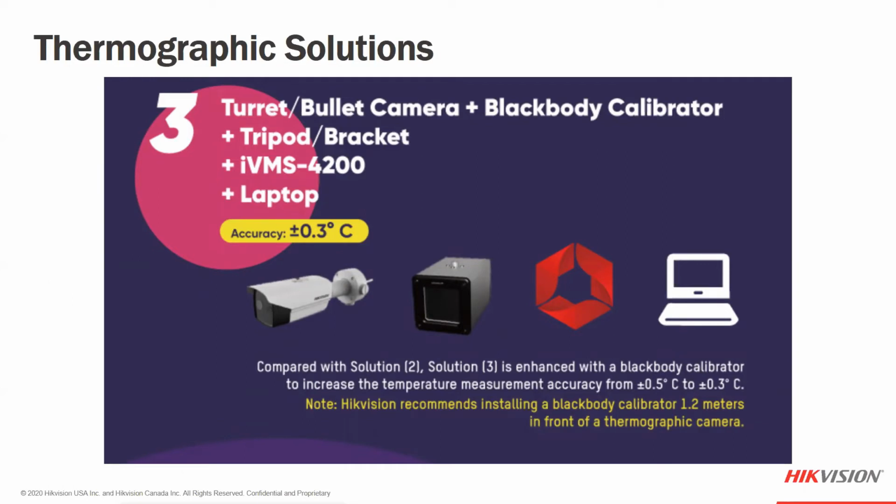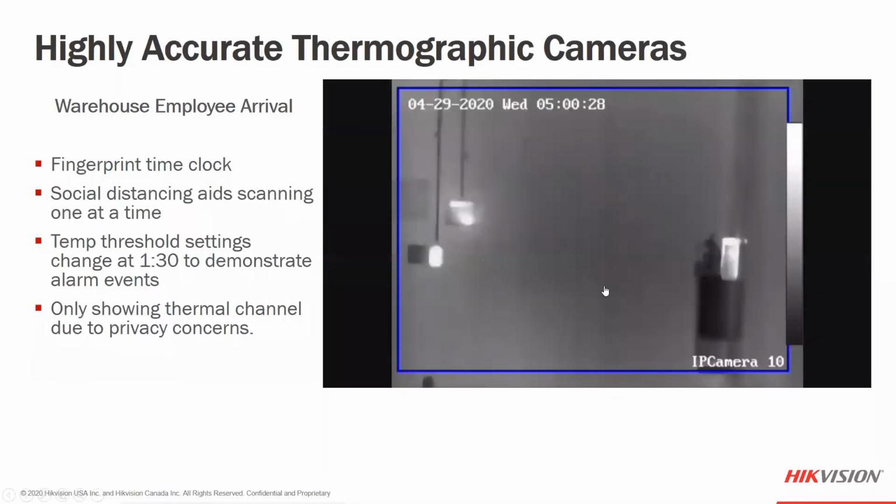We've had great success without the calibration tool in a lot of our shootouts against competitors. We're right there along with them without having to use the calibration tool. But if you needed to make sure there is more accuracy, or you wanted to decrease the possible secondary screenings that would take place, you could always add the black body calibration tool to increase the accuracy level of the solution. It does add a couple of different things we'll talk about in a little bit.